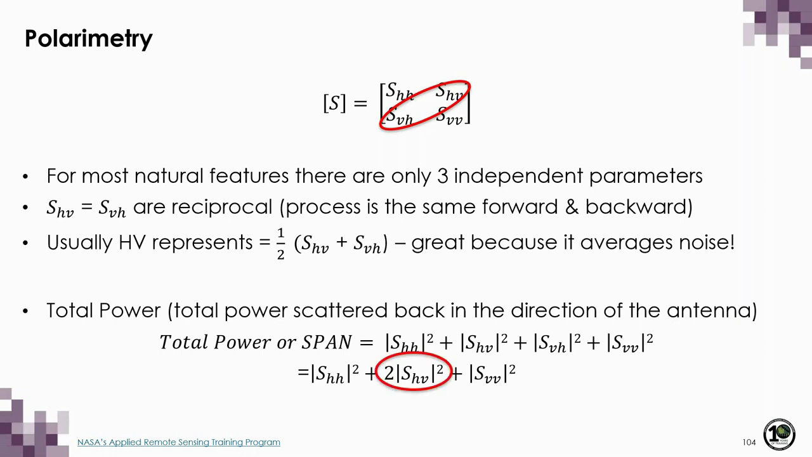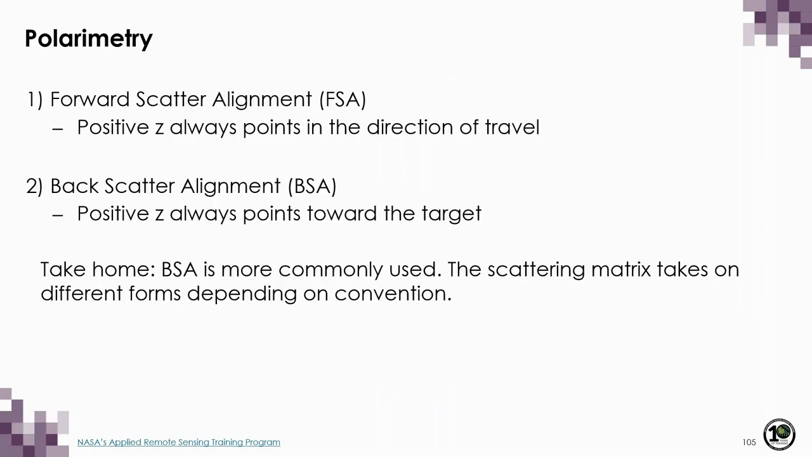But it's important to remember that when you calculate the total power, it must be the sum of all 4 elements, so we always have to multiply that cross-pol term by 2. Now, your scattering matrix will take on different forms depending on whether you're using the forward scatter alignment or back scatter alignment convention. Again, though, the back scatter alignment is more commonly used.